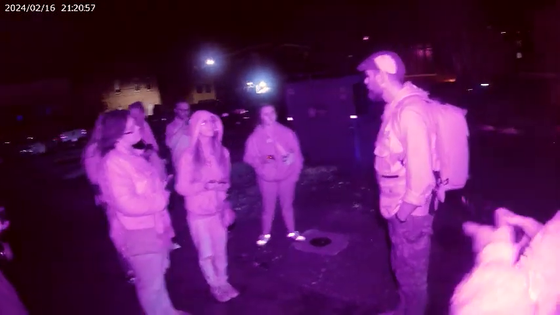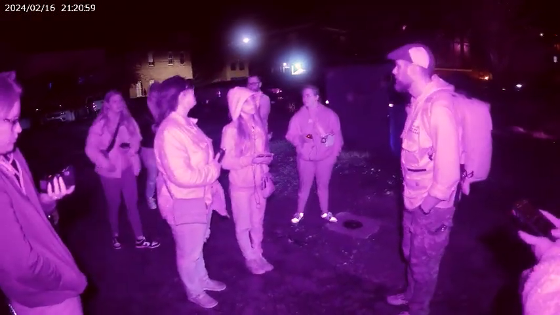Looks like about 8 to 9 vehicles, just counting off the top of my head here, so just be wary of those cars. People will pass through this location, but we're going to go over the history, and then we're going to spread out, staying away from the vehicles.